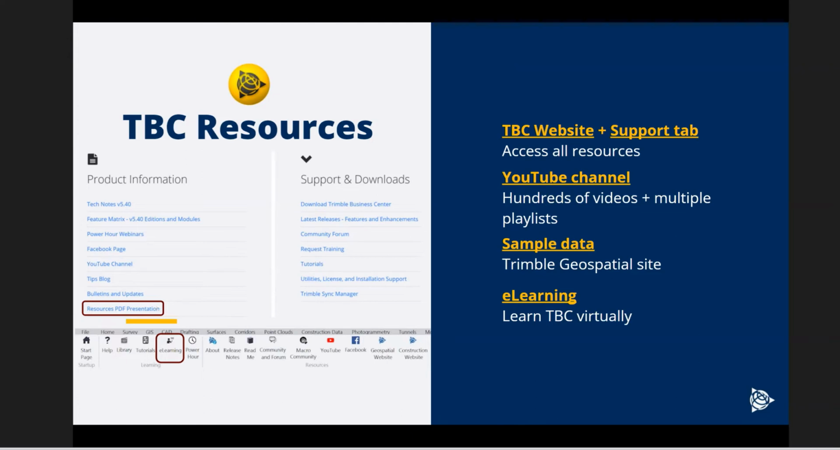We're constantly adding material to it. Inside of that document, you have links to our TBC website, our support page, and YouTube channels. The YouTube channels have tons of videos and playlists for certain workflows. It has sample data sets that you can work with and practice on.